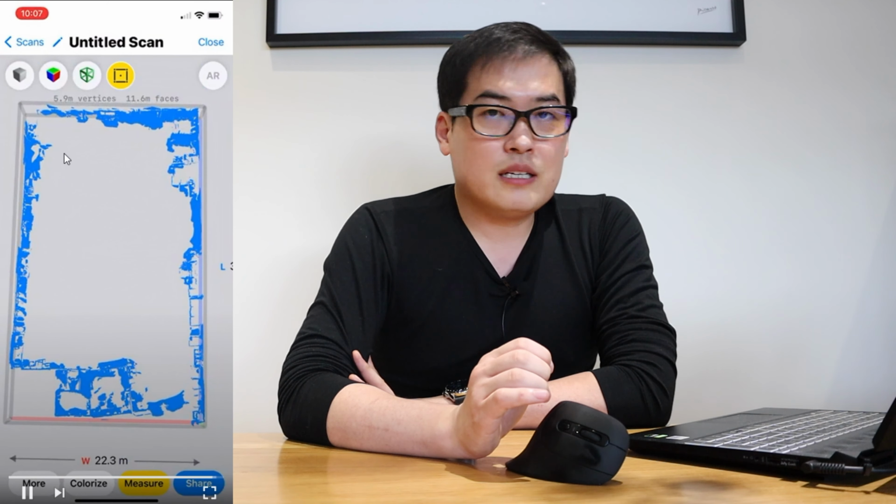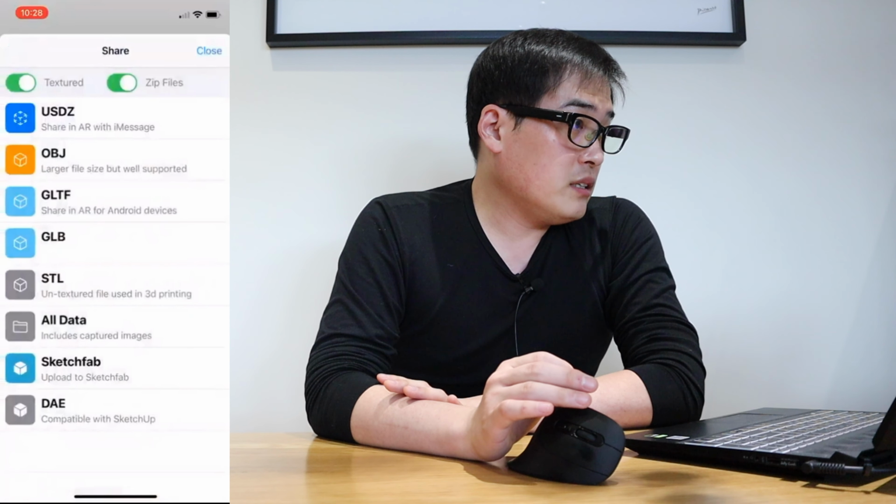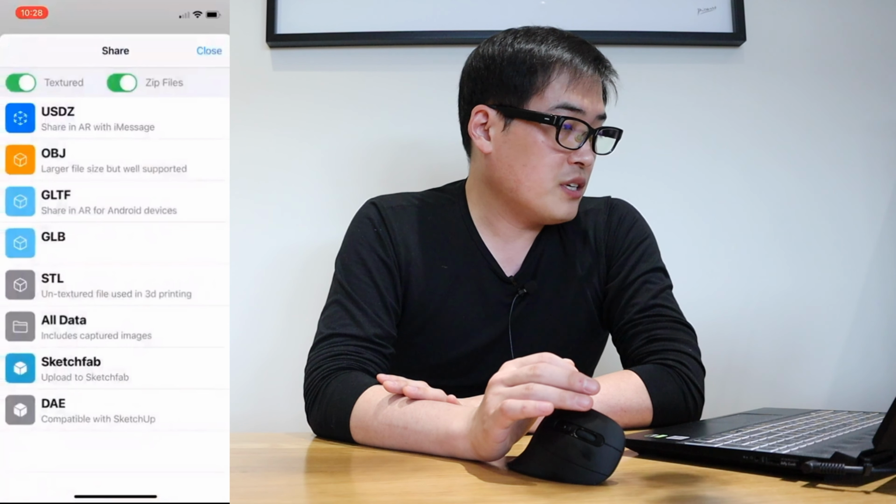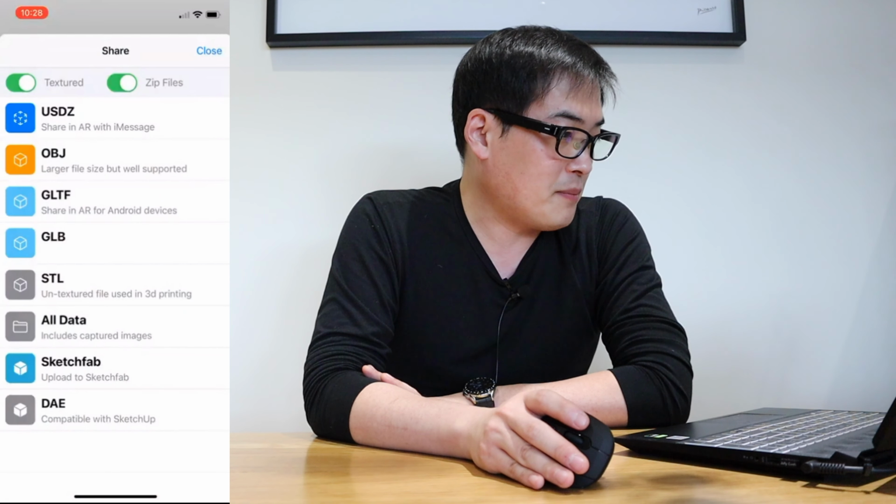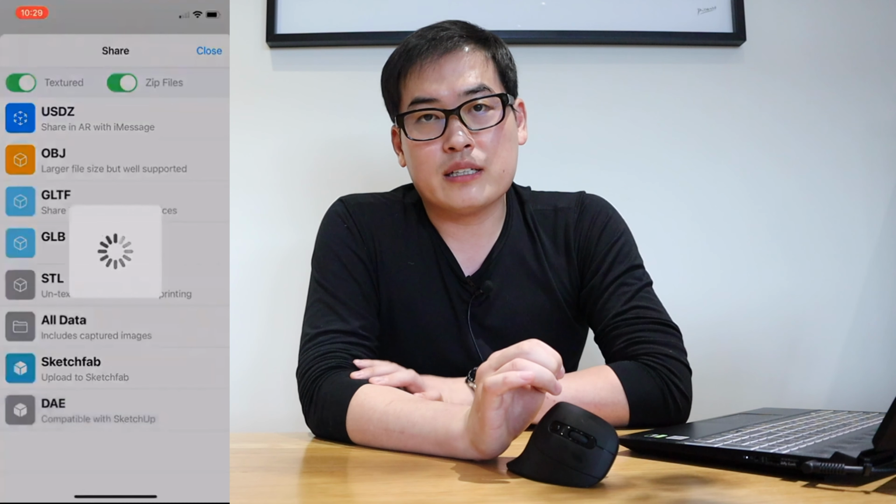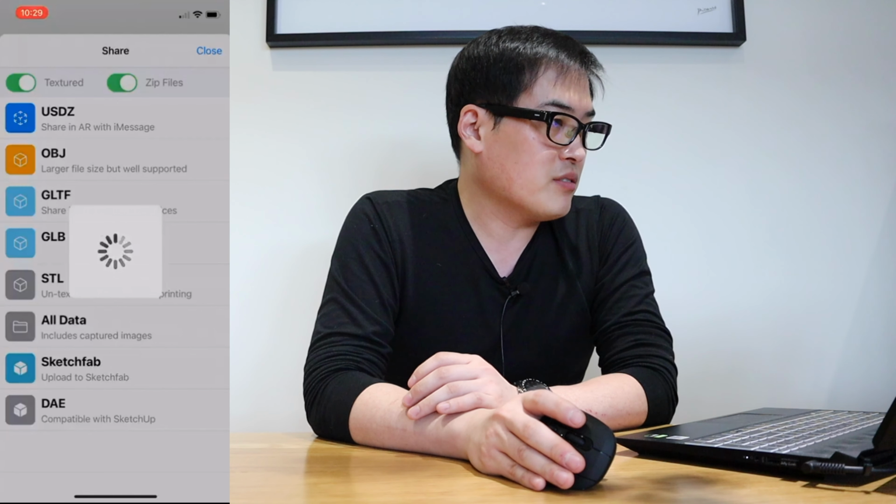So it came out as not a reliable source for converting into CAD or into SketchUp. Now, technically on this app, you can actually share this into what we call a SketchUp friendly format. You can see here that's DAE, which is compatible with SketchUp. It takes a bit of a while to convert it into this sort of format. So you can see that it's rendering.